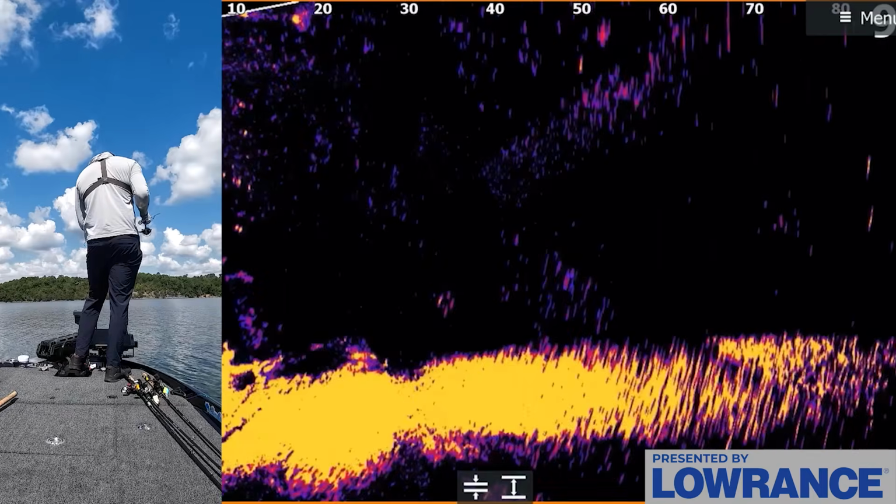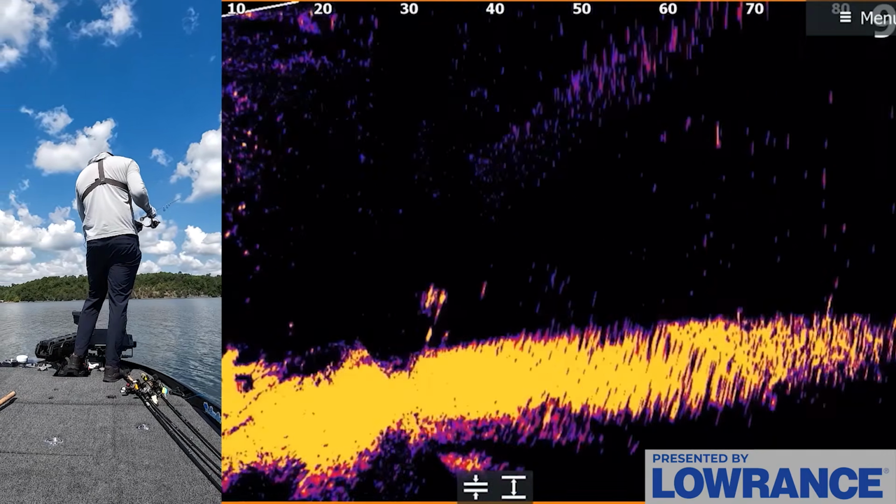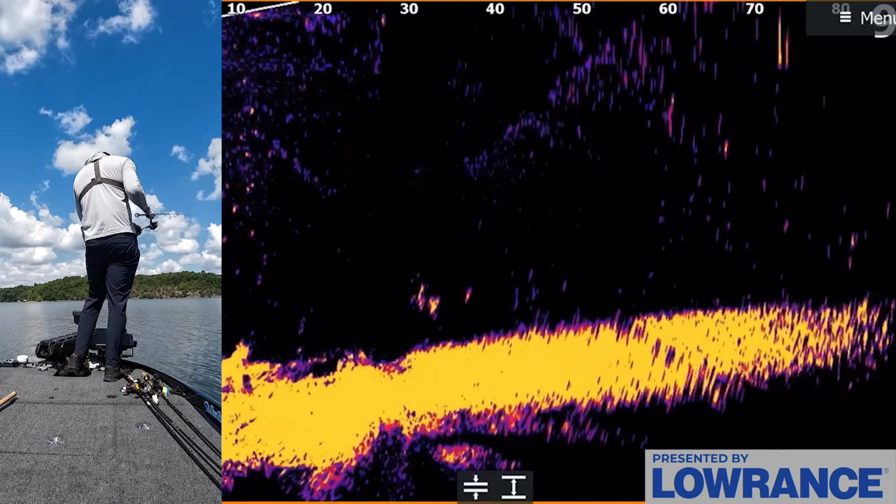So a lot of times on these schools, even though these are kind of like my first instinct spots, they're not always the best spots to catch them, just because these fish, again, get pressured, they get picked on.